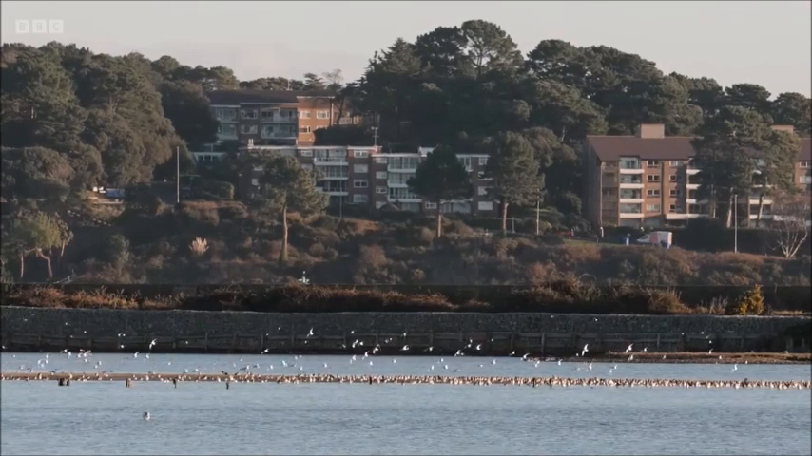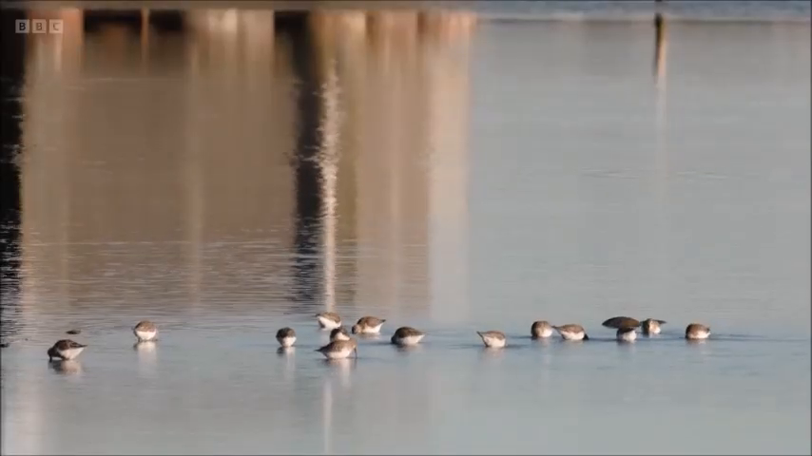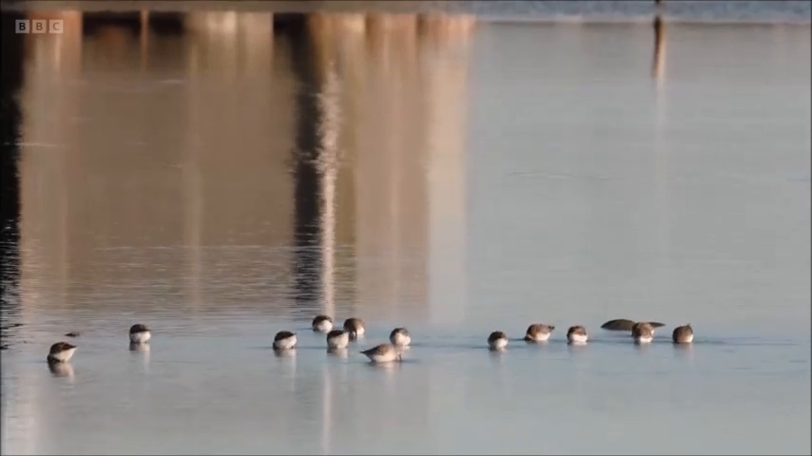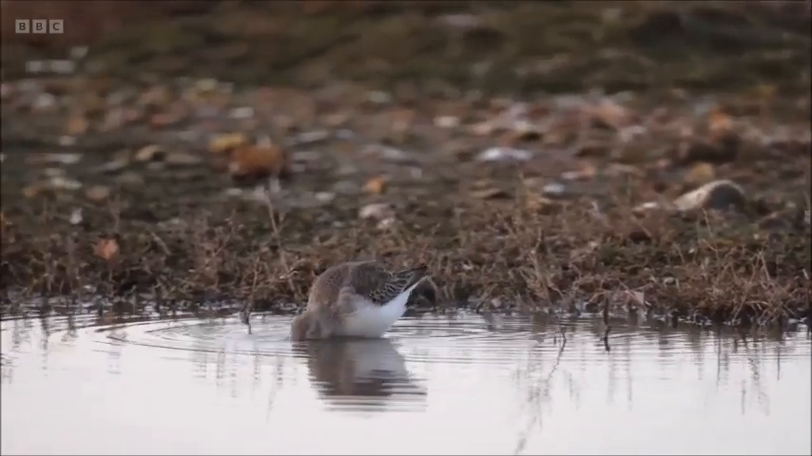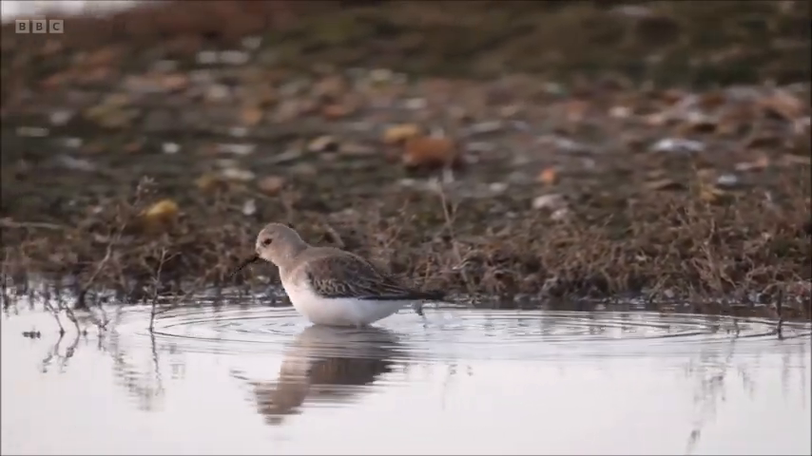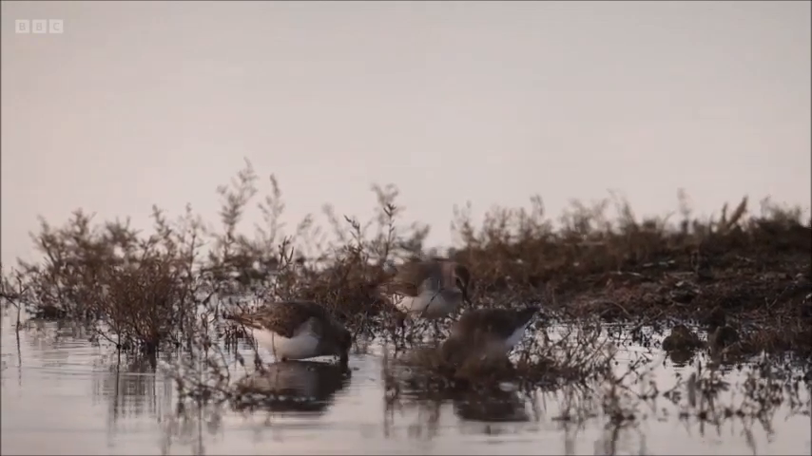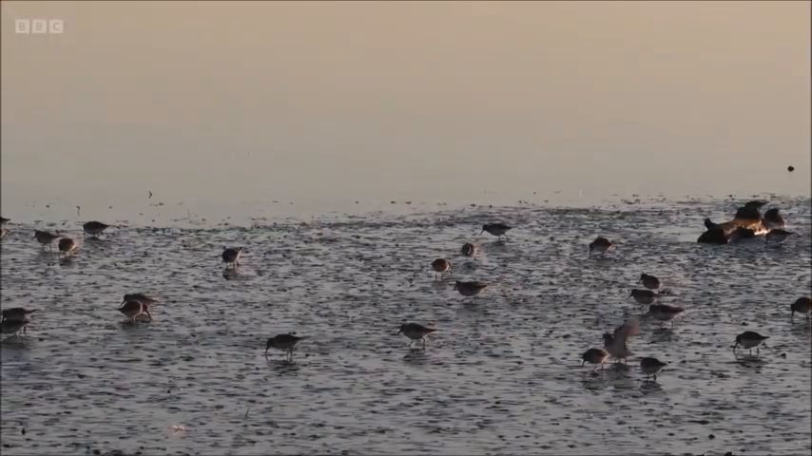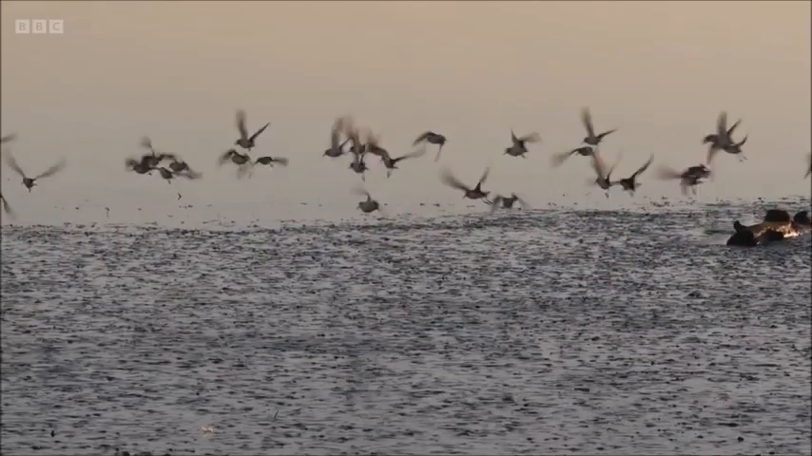And again, it's a wader that's actually declined in the UK. Wintering numbers have declined by 45% since 1996, and they get an average of about 1 to 2,000 here every winter. Maximum numbers was about 4,700 in 1998, so it just goes to show how much they have declined.